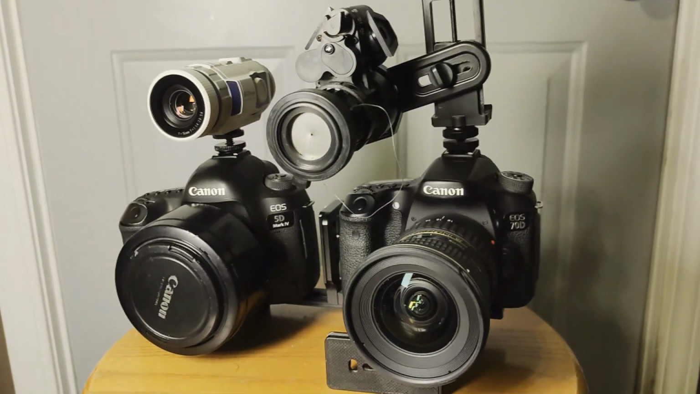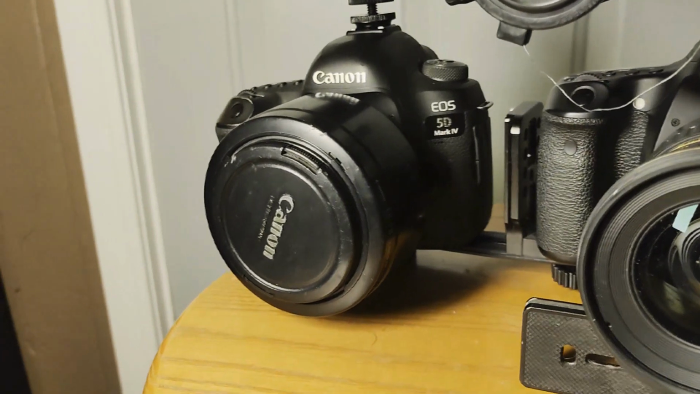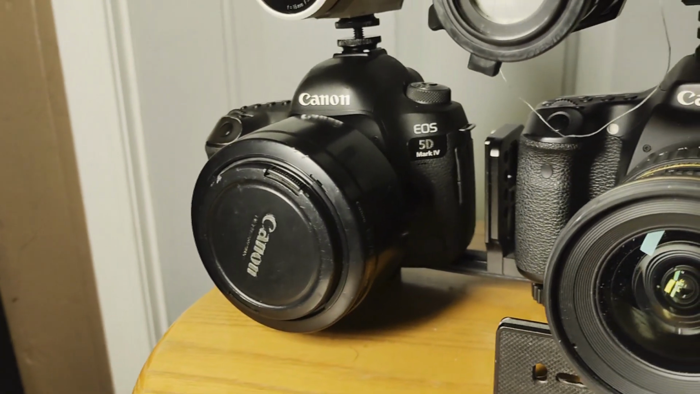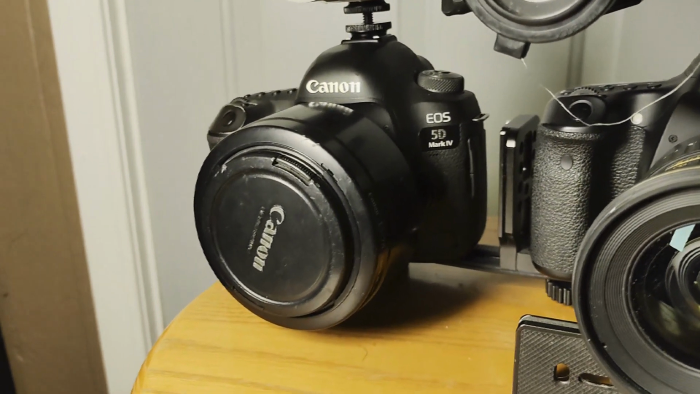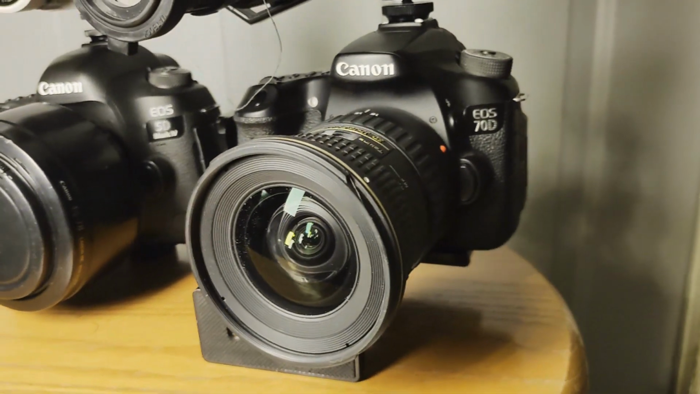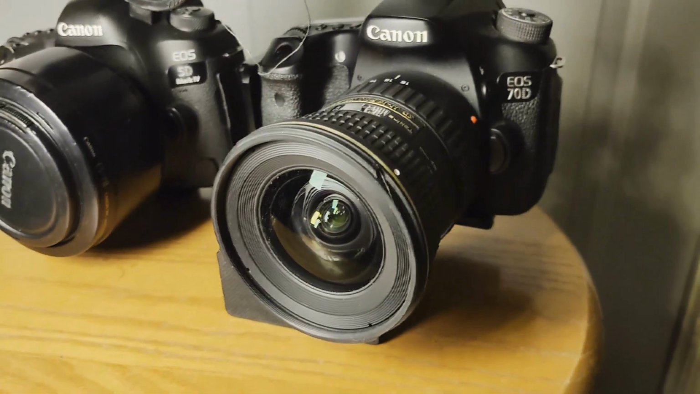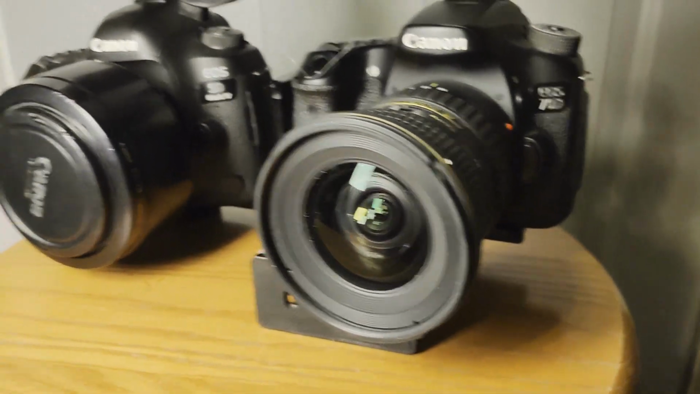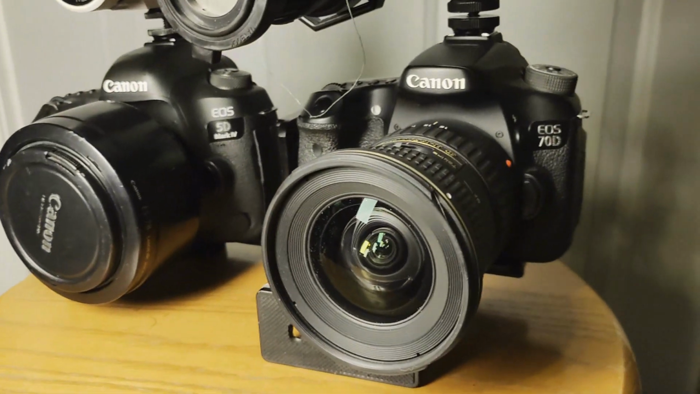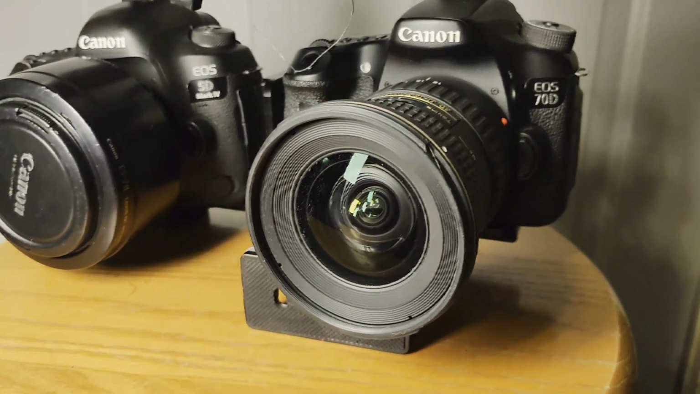Alright, here's my crazy setup for the night. Canon 5D Mark IV with a 50mm f1.2 lens. It's going to be sitting about f1.4. That way it matches the Sionyx. Canon 70D, which is full spectrum modified with an f2.8 lens on it. It's going to be wider than the others. I don't have anything that's a lower aperture that's normal-ish.